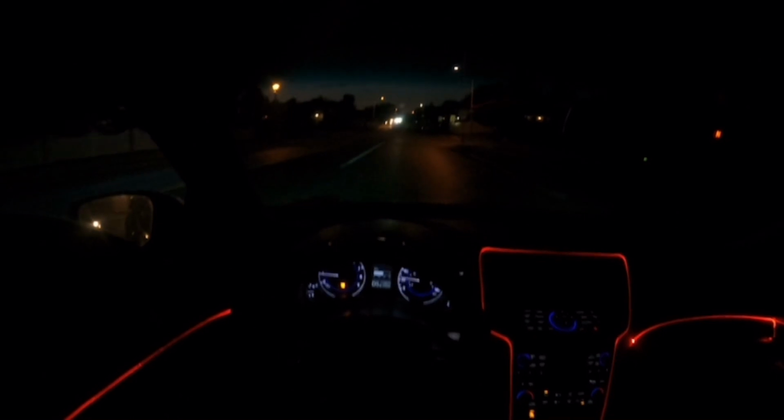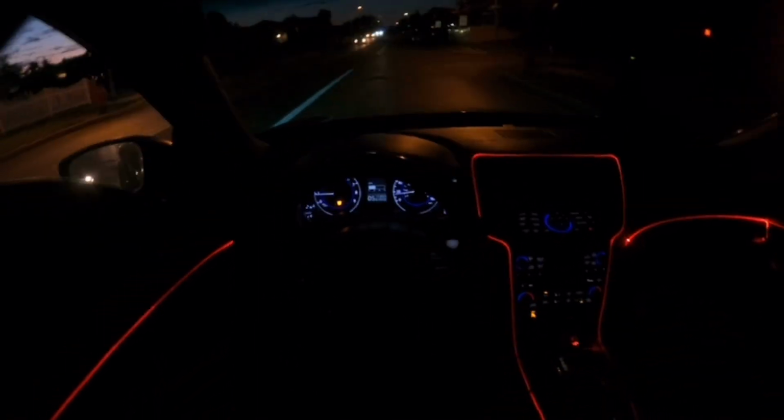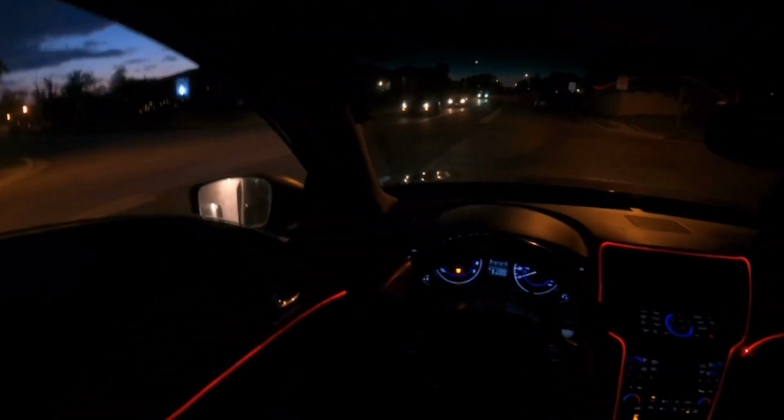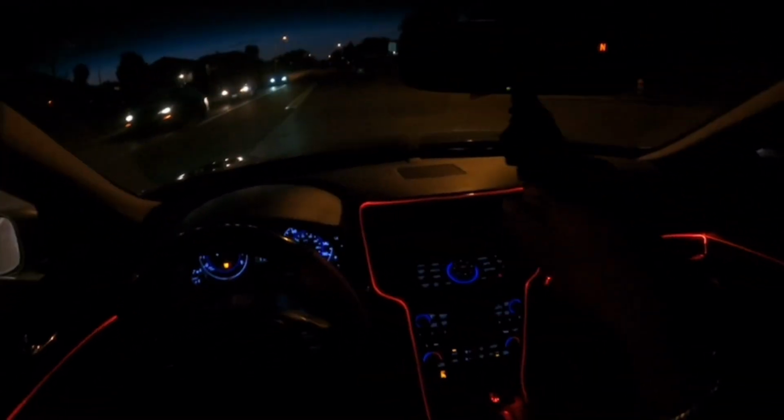I want you guys to be able to really see. Y'all can see. I think y'all should be able to see like this, maybe. Yeah, that looks better. I'm going based off the little mirror.